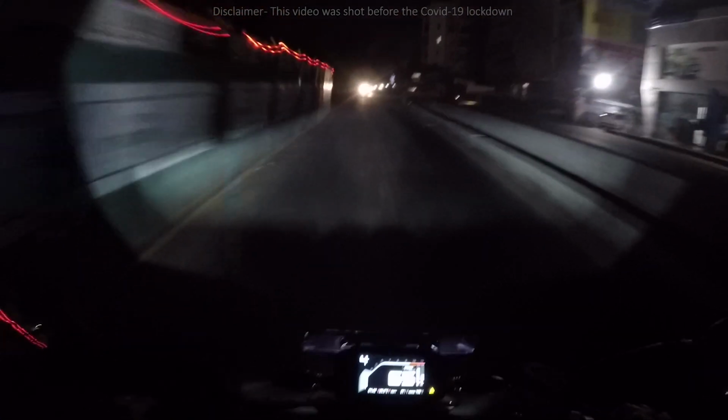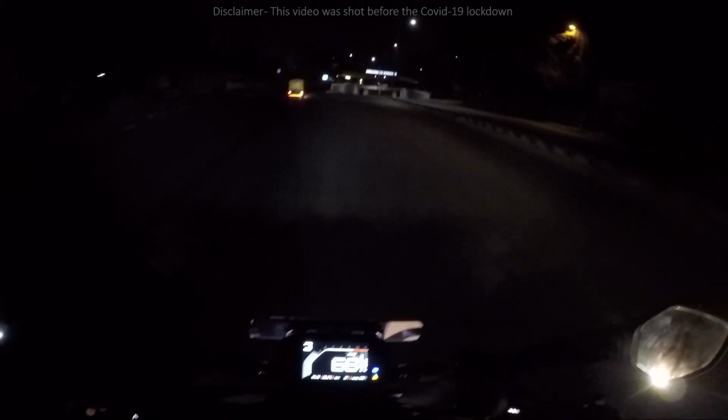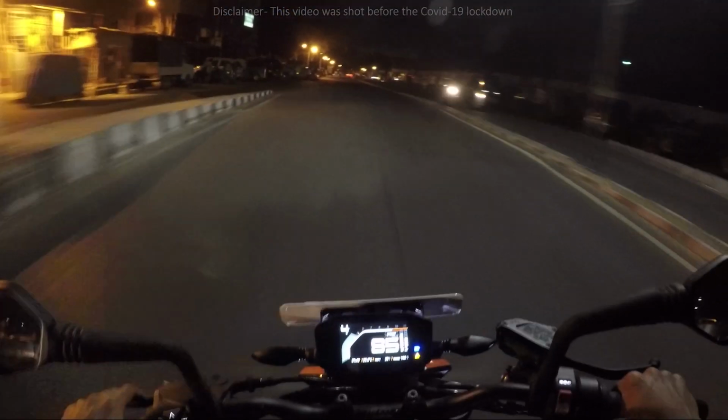Seat is so comfortable, man. It is so easy to handle and to maneuver in the traffic. You know, it's so nimble. It is as easy as you handle 100cc or 150cc bikes. I shouldn't have done that. It's fine.